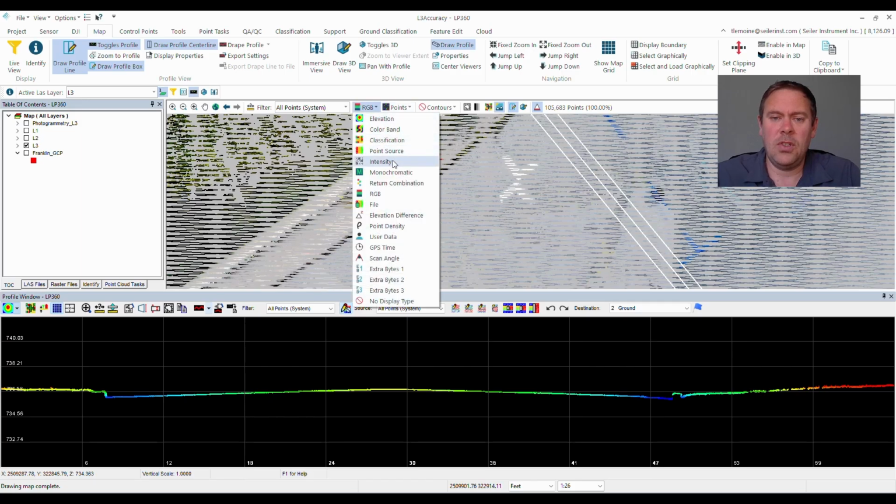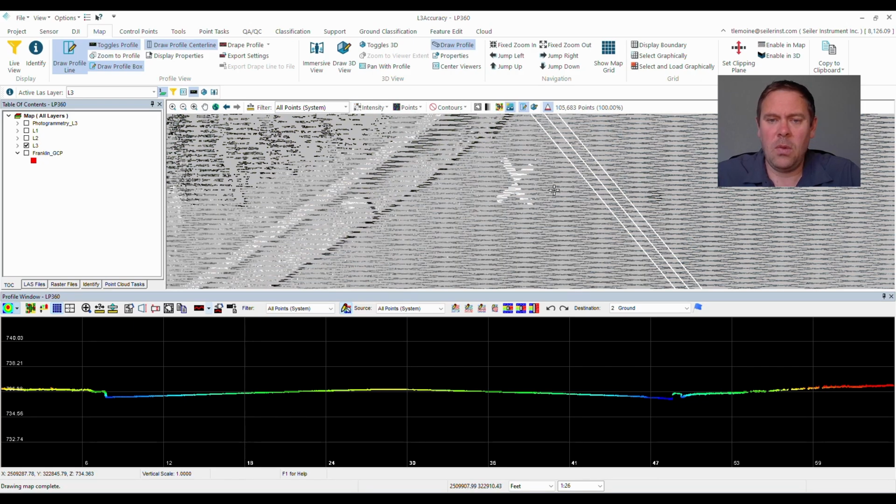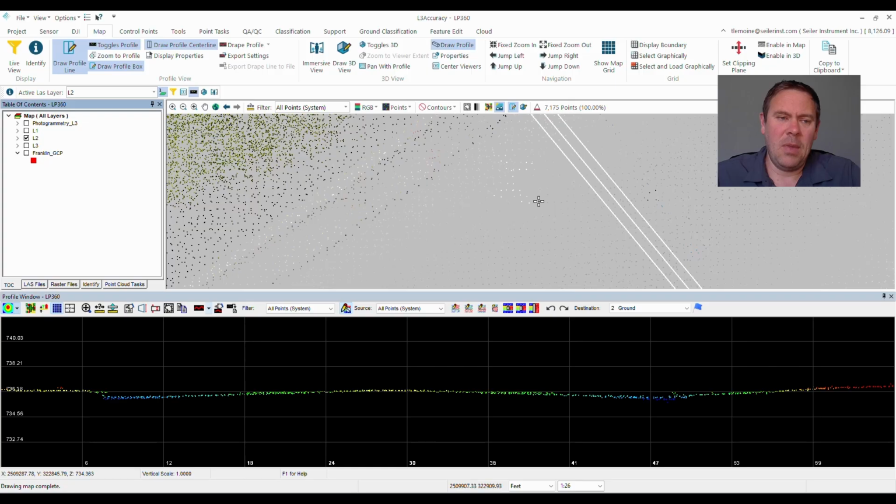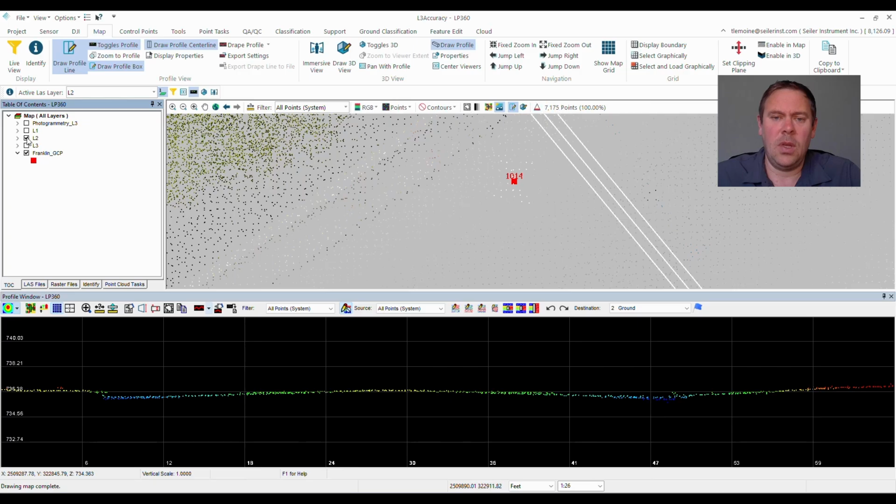Let me switch that over to intensity, because there's always a risk that our RGB, our cameras, may not be completely aligned with our LiDAR system. So there we go. We can see a real bright area there with the retroreflective road marking tape. Let's switch that over to the L2. I might not have as great of a shot at determining where that control point is. Here it is. I'm going to turn that on. We'll go look at the L3, and now the L2 again.